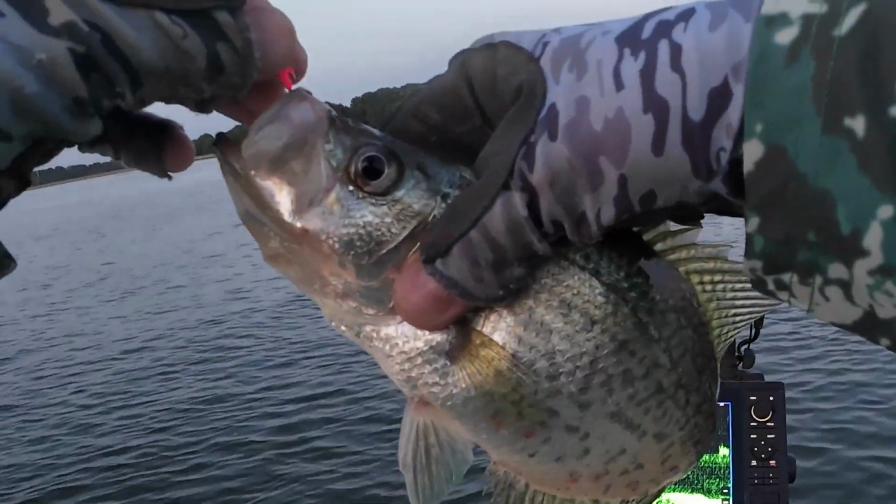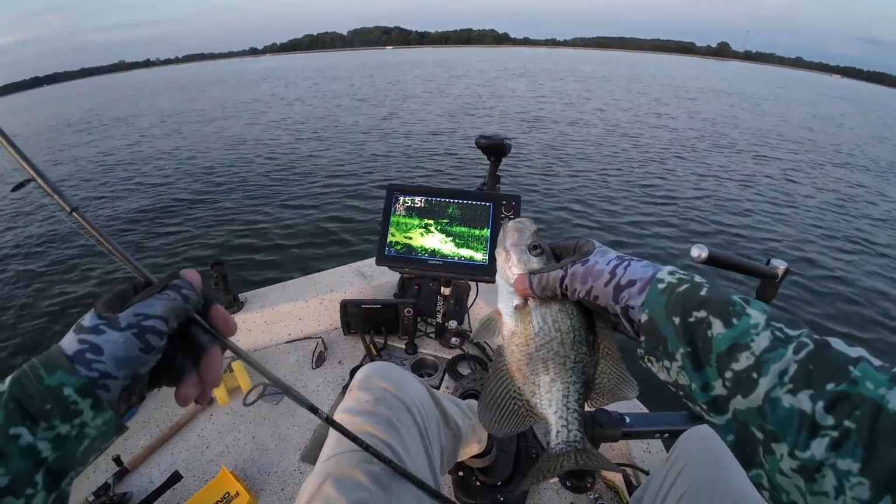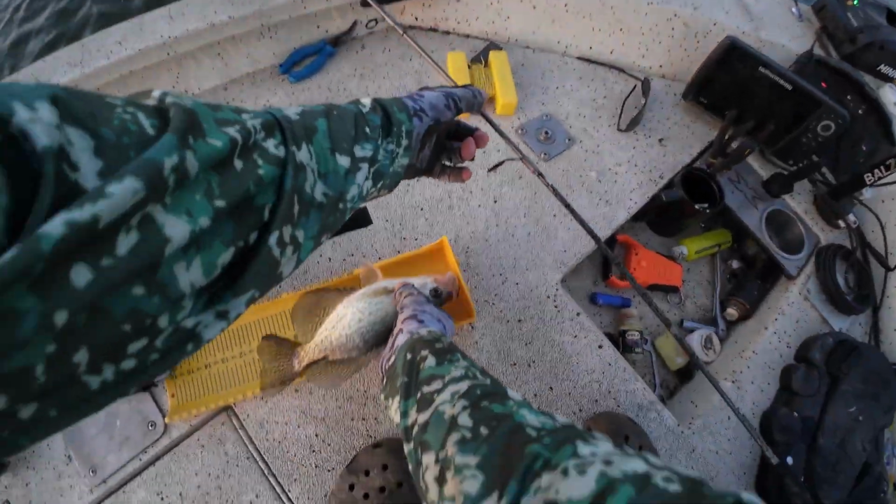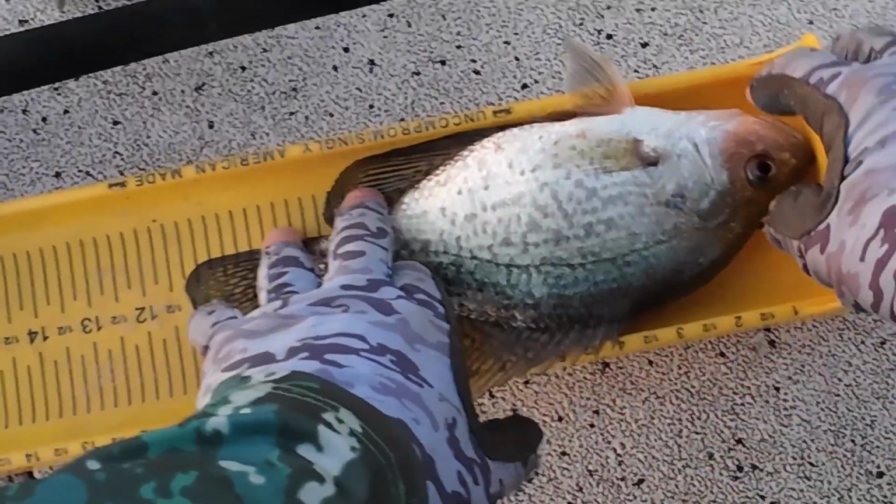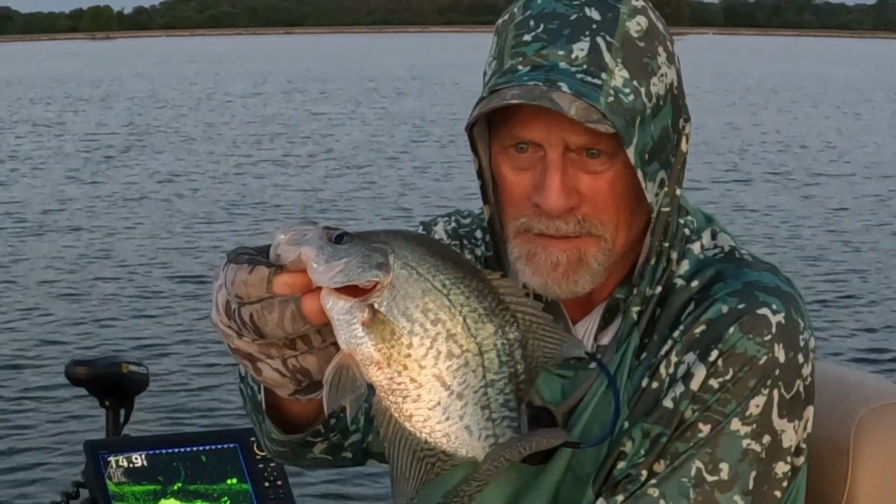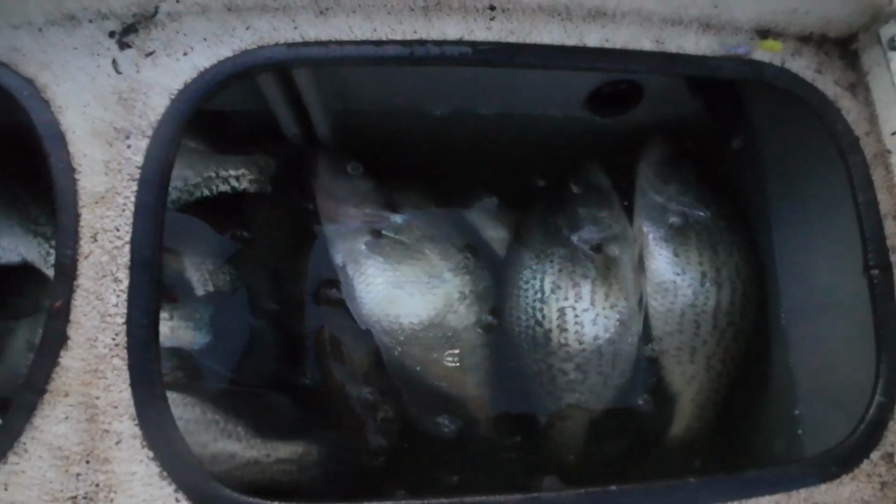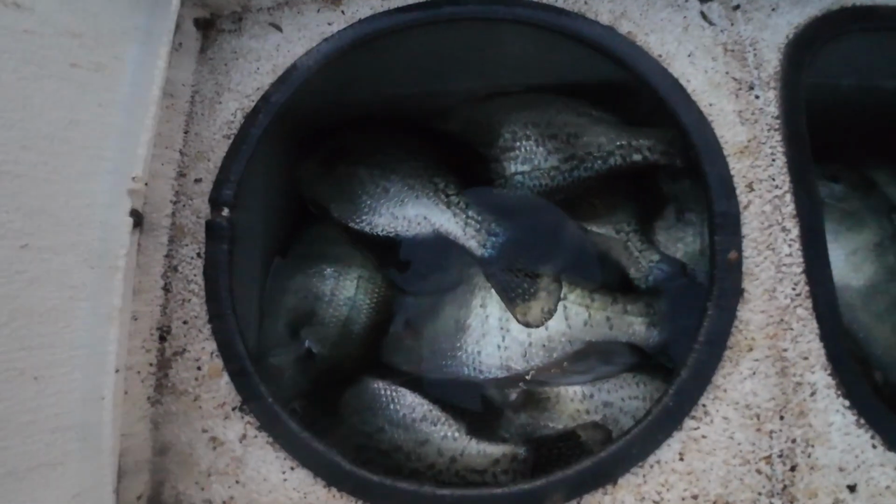Let you go, little fella. Actually, I might not. See how big you are. It's 11 and a quarter. Ah, we're gonna let you go. Ended up keeping 14, I believe. Nice looking slab well.